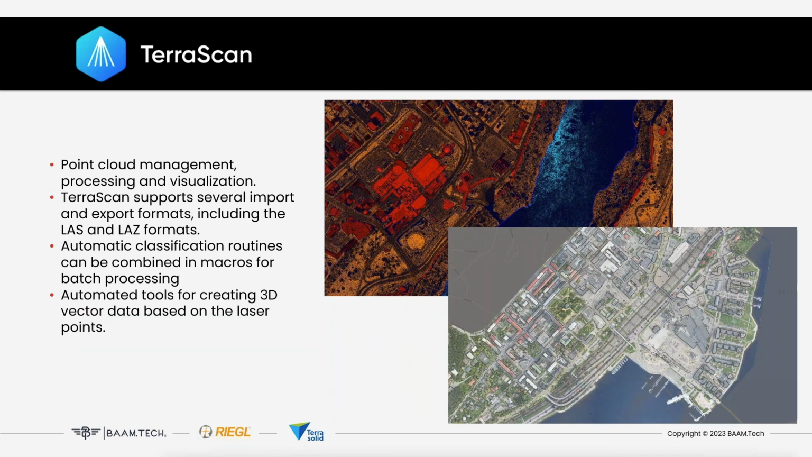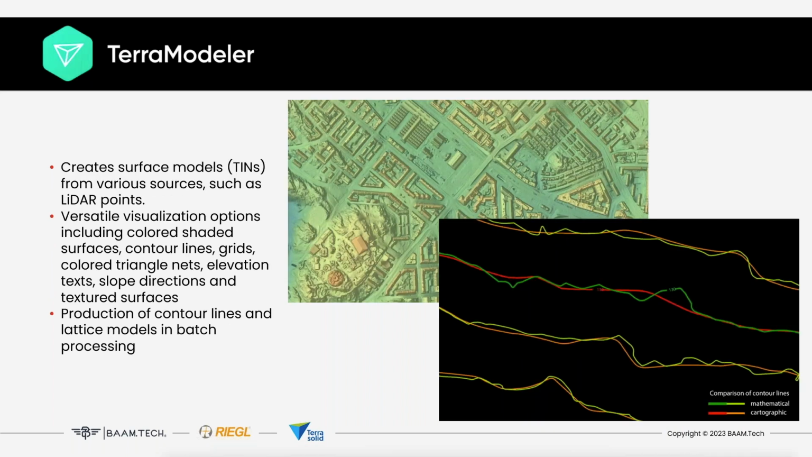A couple of the tools that we'll go over. The first one is TerraScan. It is the main application in Terrasolid software family for managing and processing all types of point clouds. It supports many popular point cloud formats and provides its users the ability to perform automatic routines in batch processes. In conjunction with TerraScan, Terra Modeler provides the ability to create, edit, and utilize those surface models. It provides a wide variety of visualization options and exportable features.